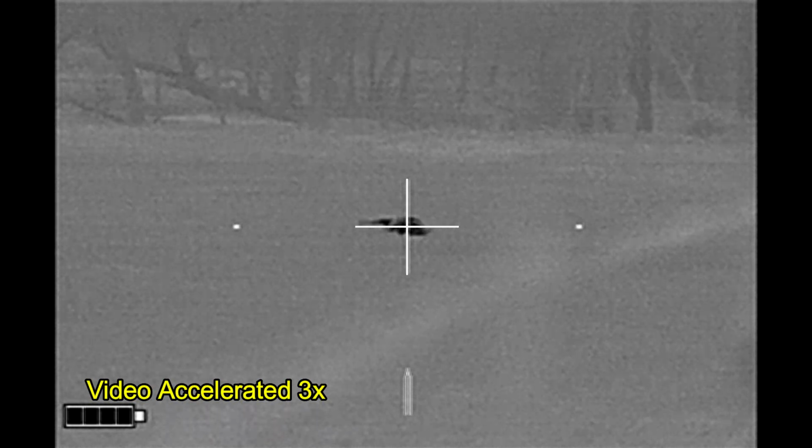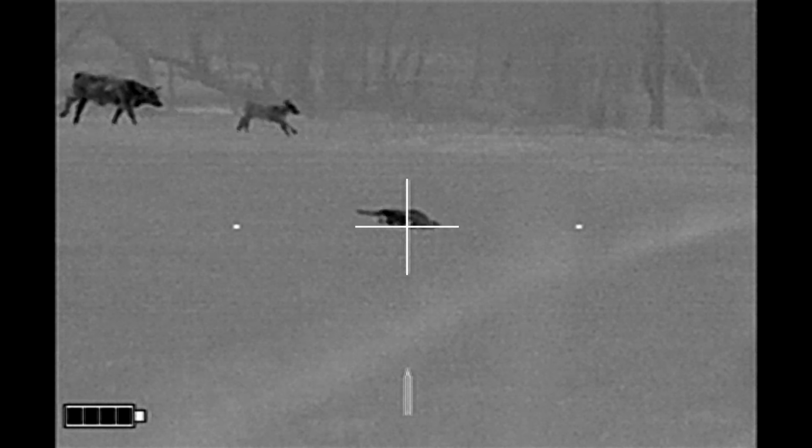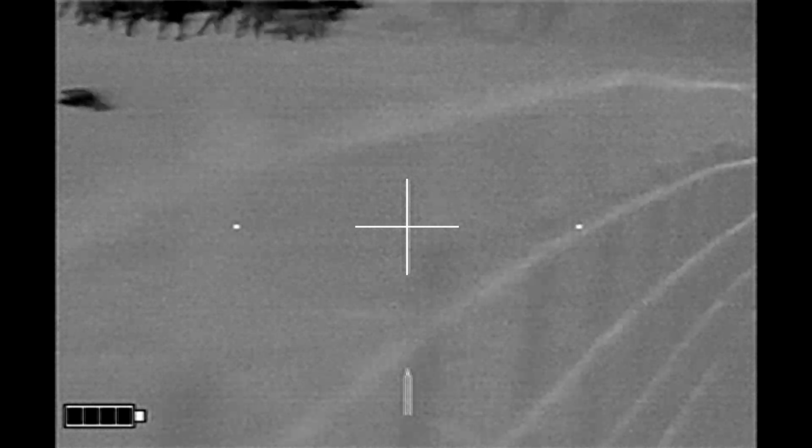It goes through the curly shuffle, and then here come the cattle. You never know where the cattle are going to run or if they're going to run. In this case, they're coming to check out what's happening. Safe.